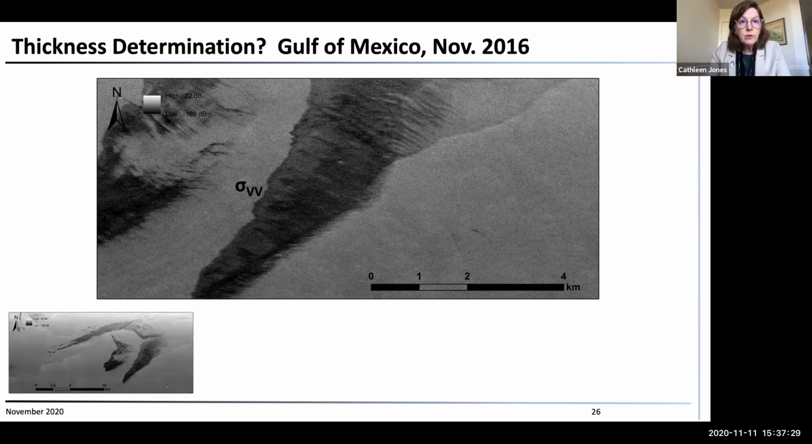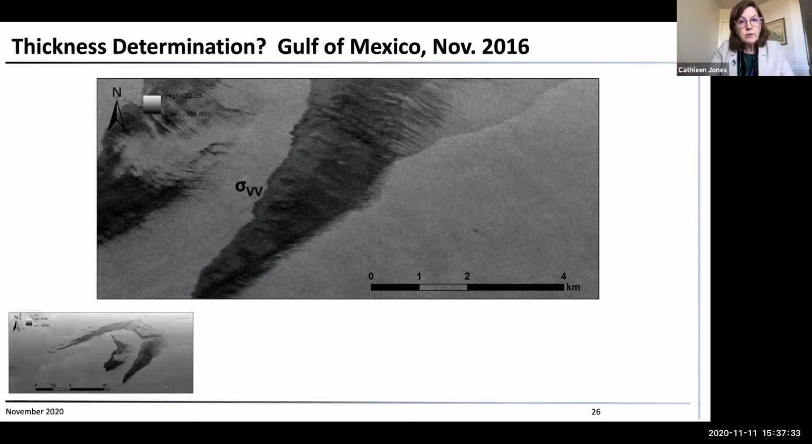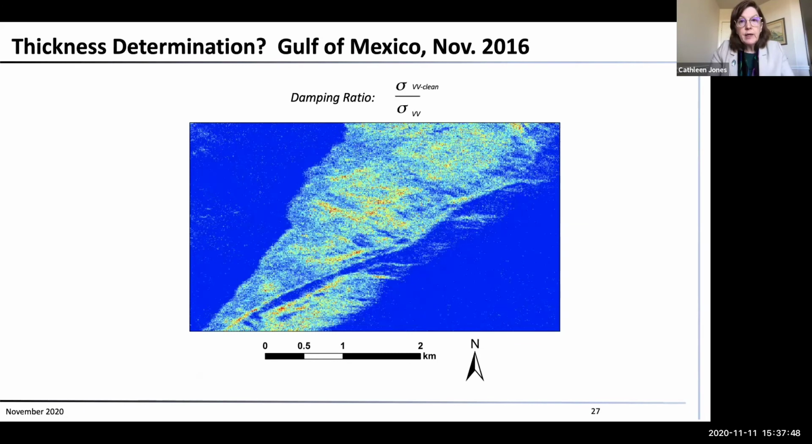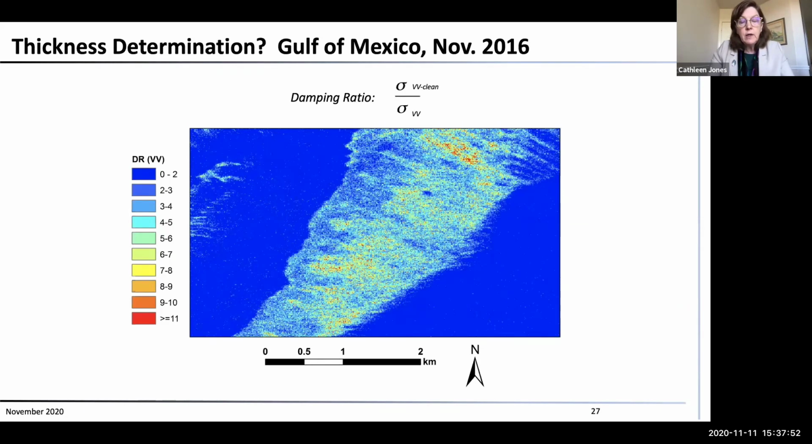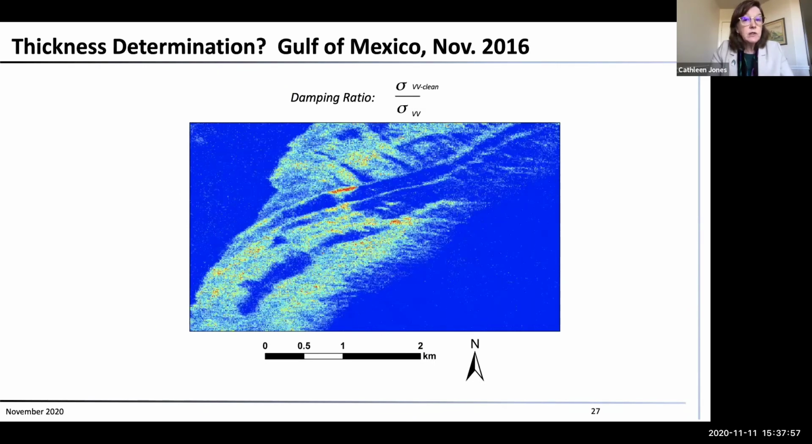And I just want to show the damping ratio. This is a zoom in to this particular area of the slick here, not exactly at the origin point, but in an area where we saw a lot of variation. So this is the damping ratio, and this is how the damping ratio evolved. Each of these scenes is 30 minutes apart. So we acquired something like 11 scenes, 30 minutes apart.